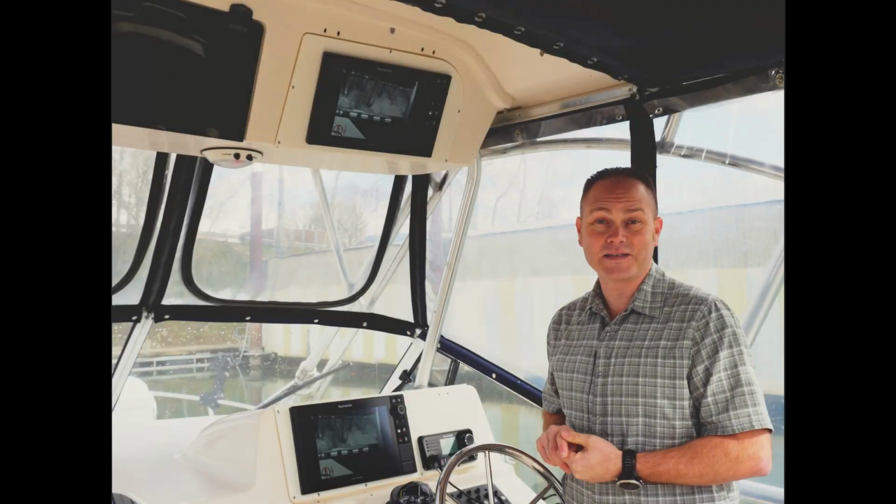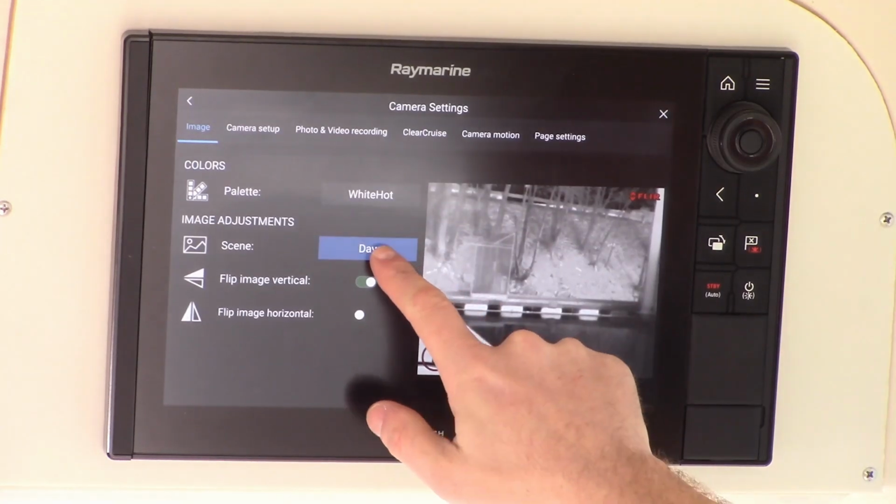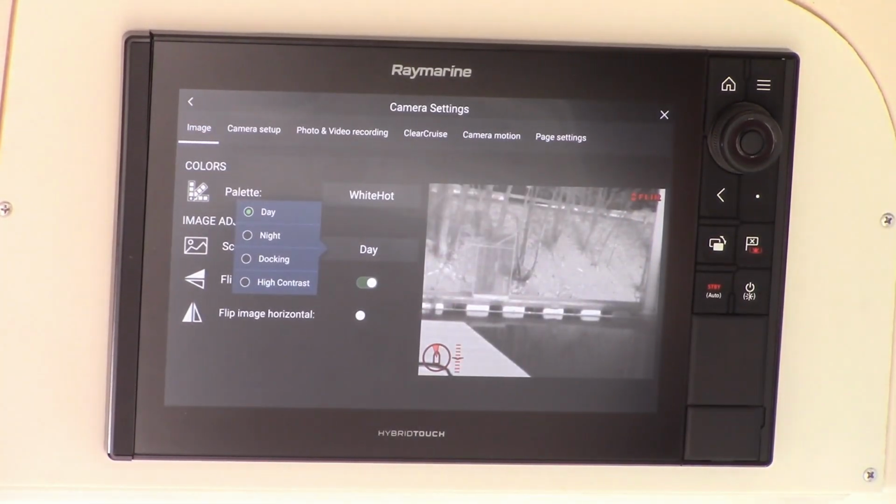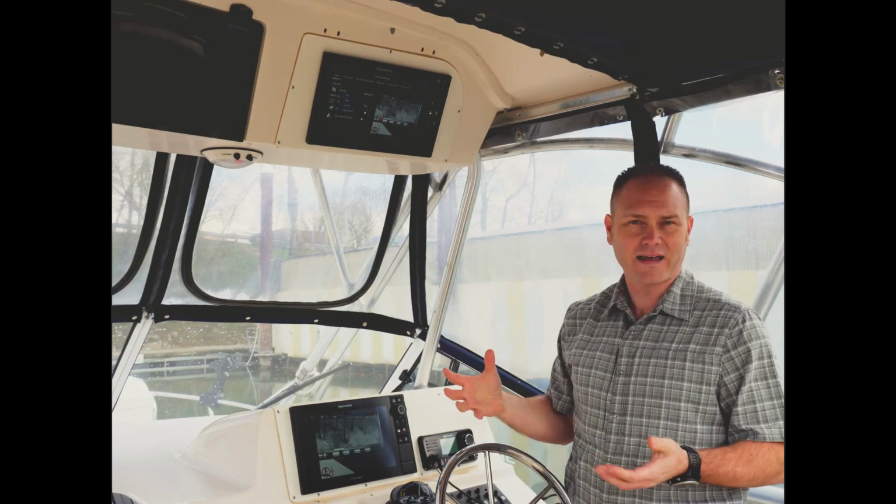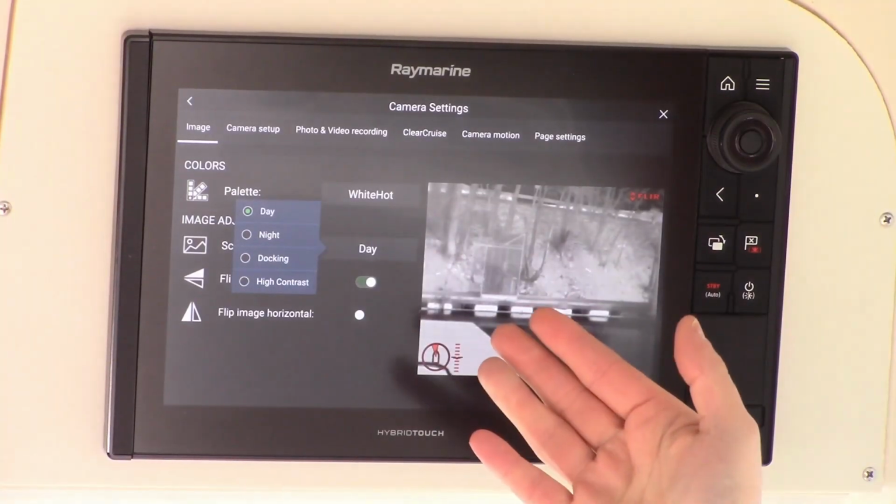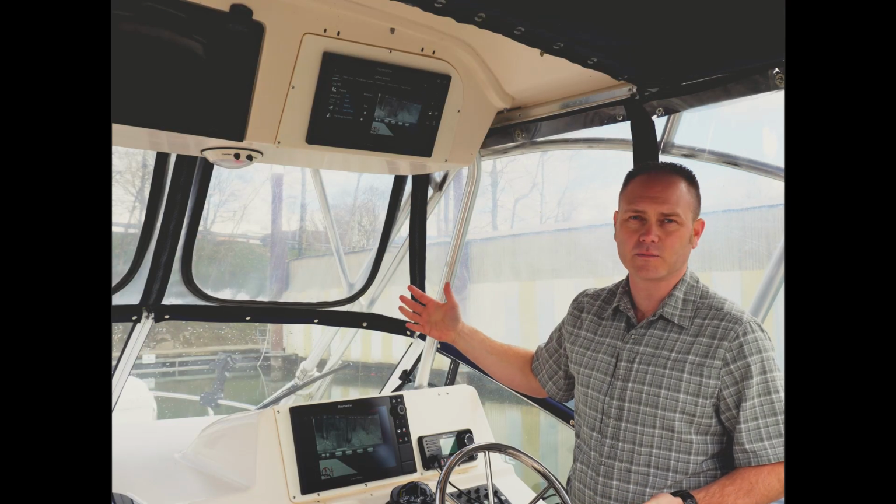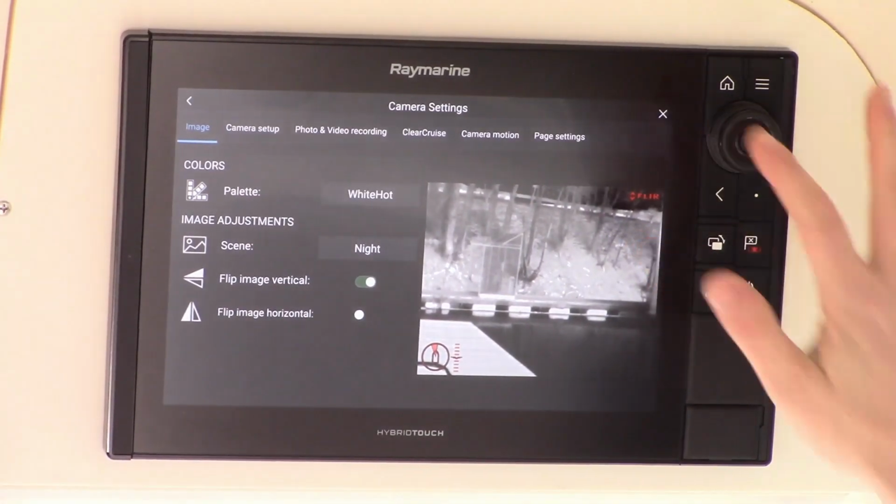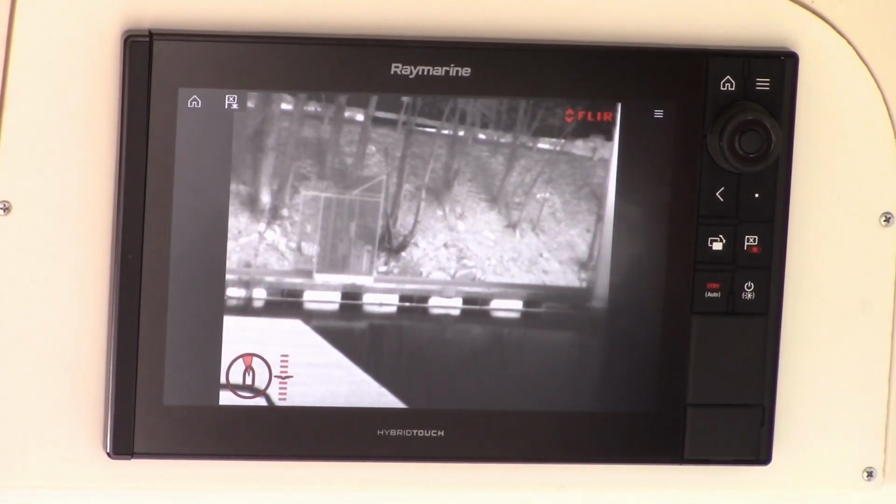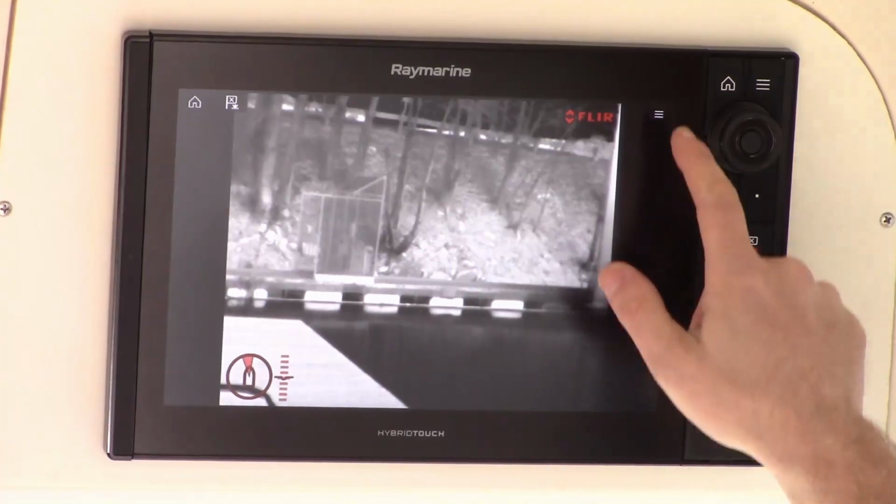All right, let's talk about some of the scene modes. If I go into the menu, you'll see 4 different scene modes that we have. That's basically image optimization modes for the energy that you might expect in that kind of scene. So you've got a daytime running, a nighttime running, a docking mode, and a high contrast mode. As I select these, you'll see the image will kind of change just slightly, and it's kind of like adjusting the contrast and brightness on your TV.